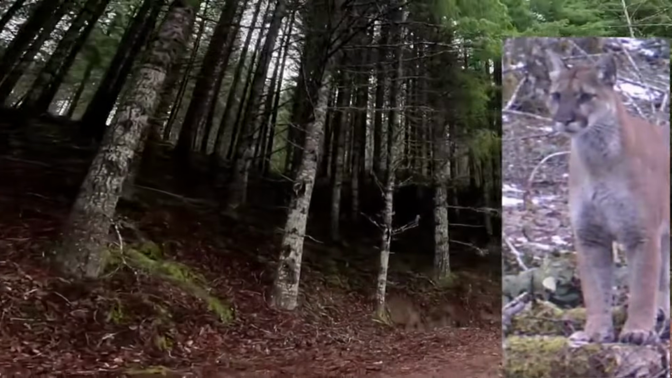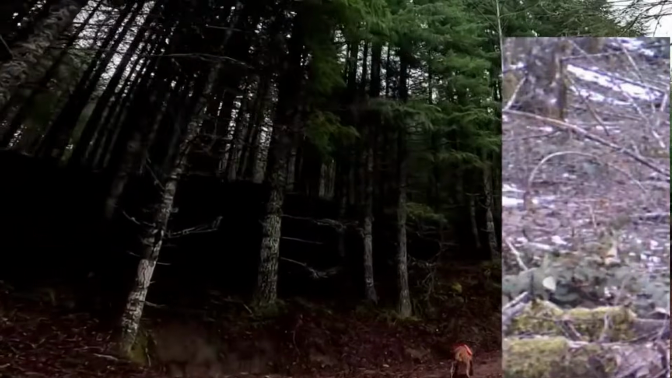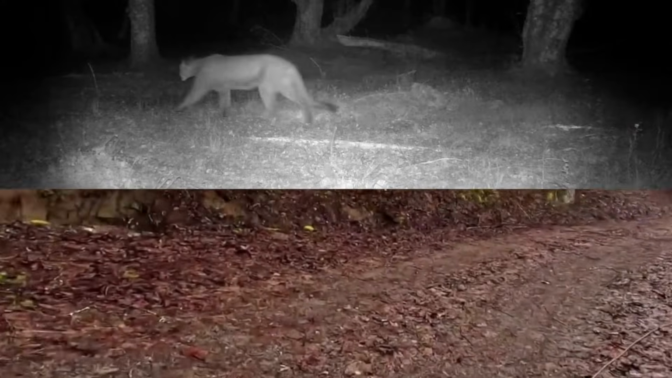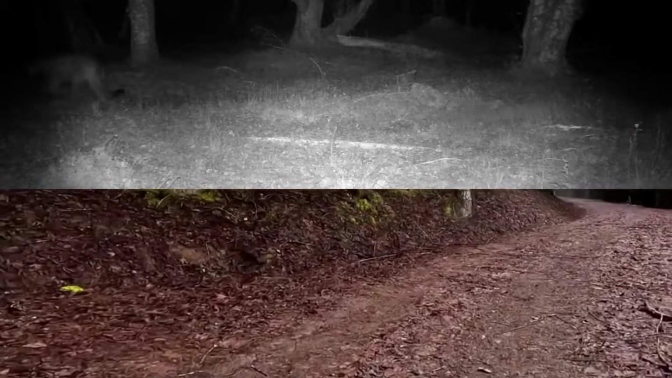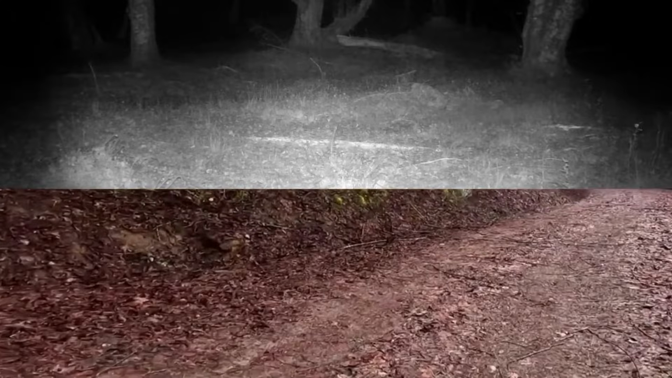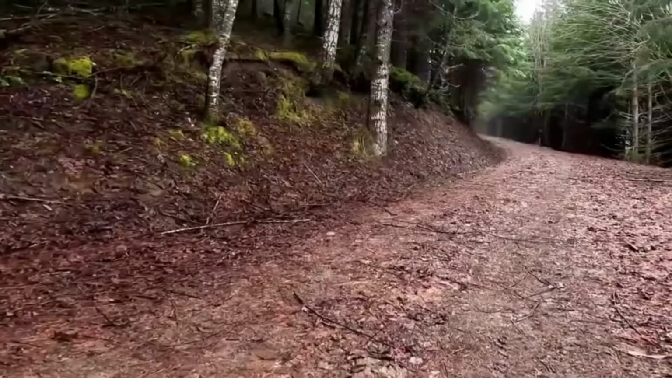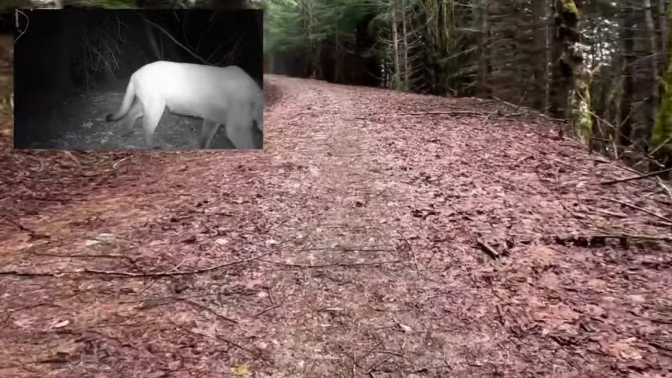Anywhere along here would be a good ambush spot on this high side for a cougar, so we're going to stay on guard. Got lots of trail camera videos of big toms in this area, so we're just going to stay on guard and get by it.